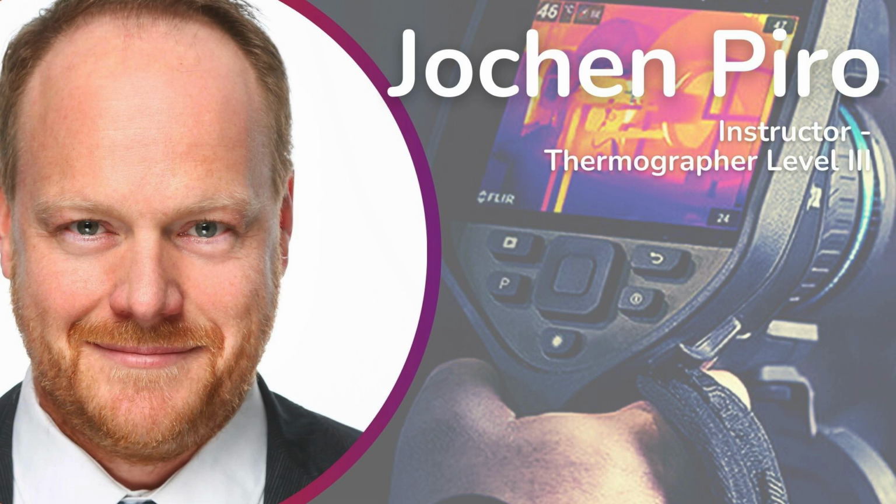So you do have warmer reflections, probably up here from clouds, and these are certainly reflections from the colder sky. And what you see down here could be maybe a building or a tree or something else. This is not the right position or the right angle to inspect a PV module or any other kind of object, of course.